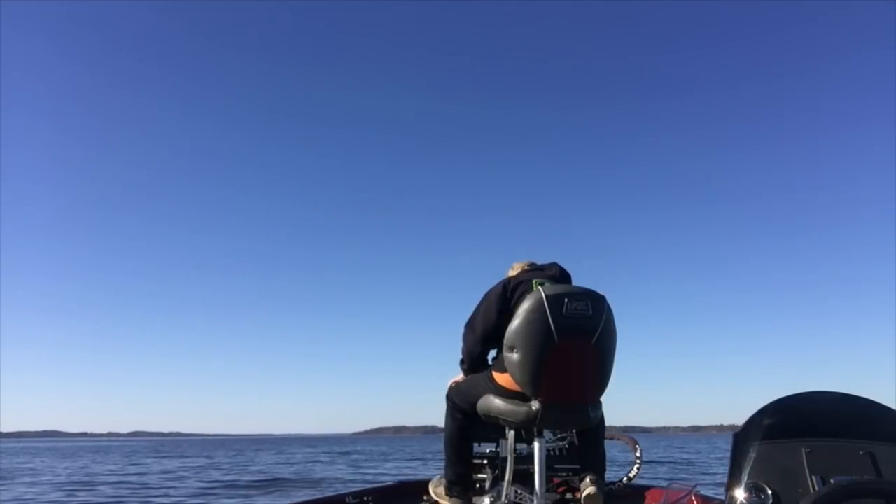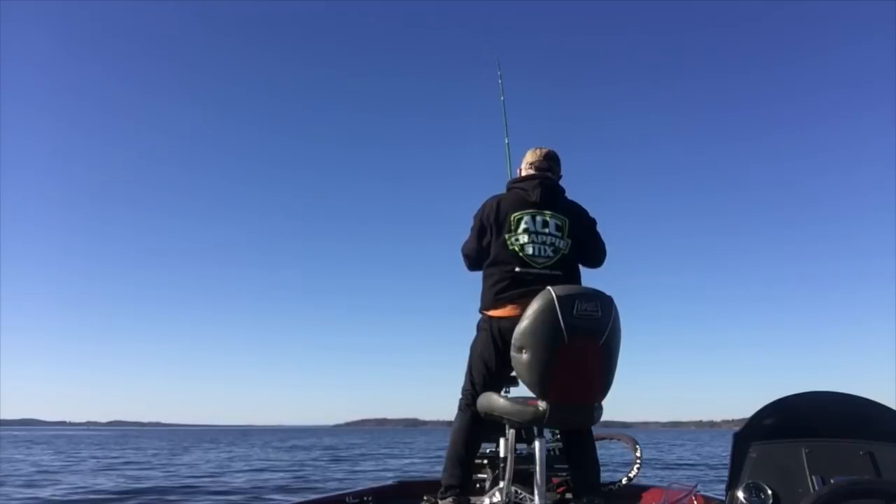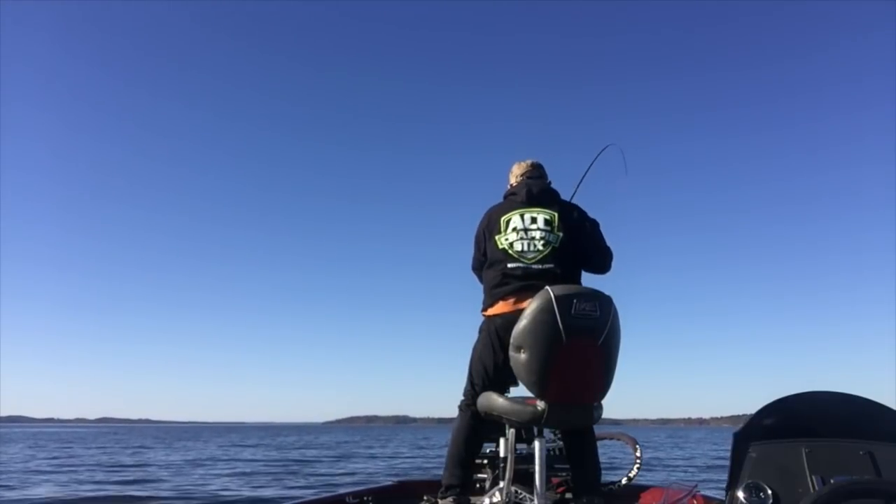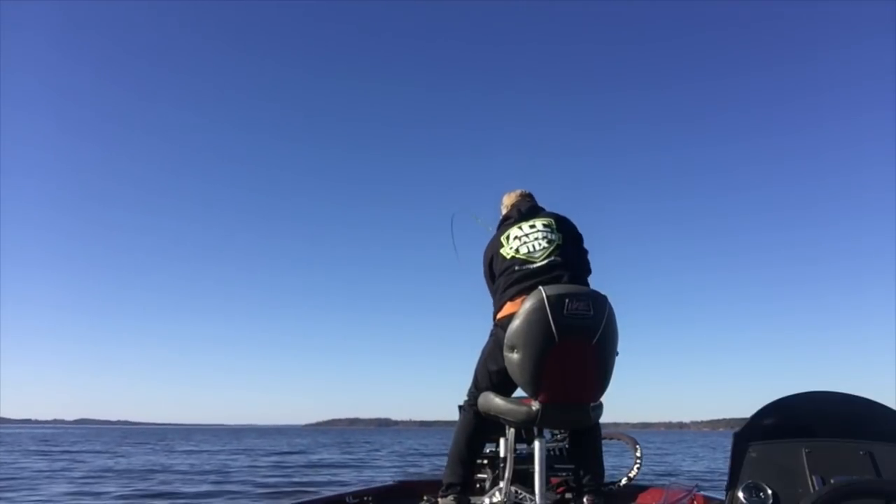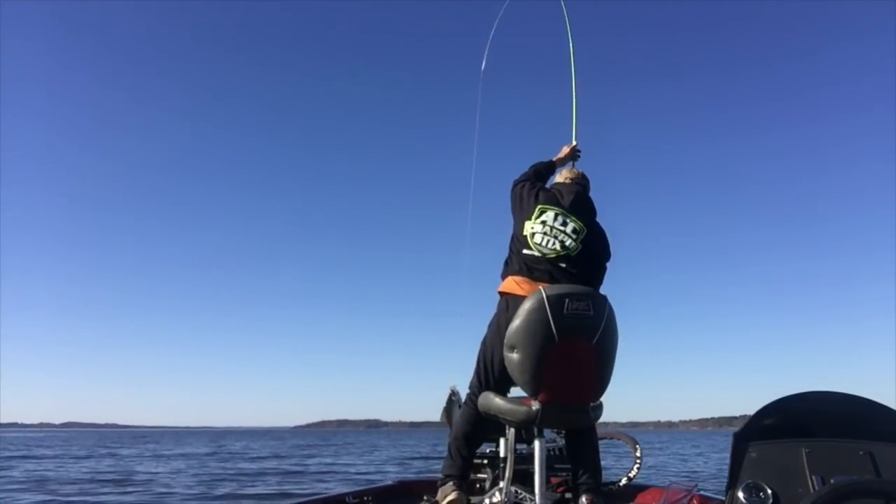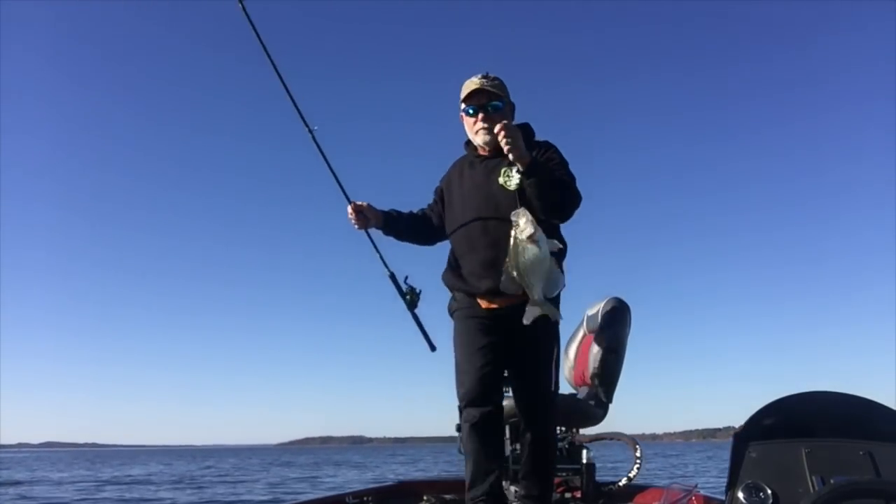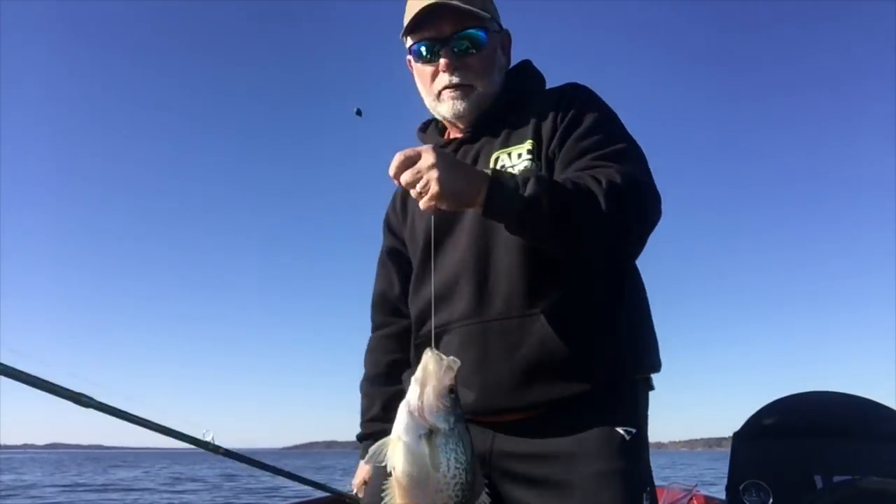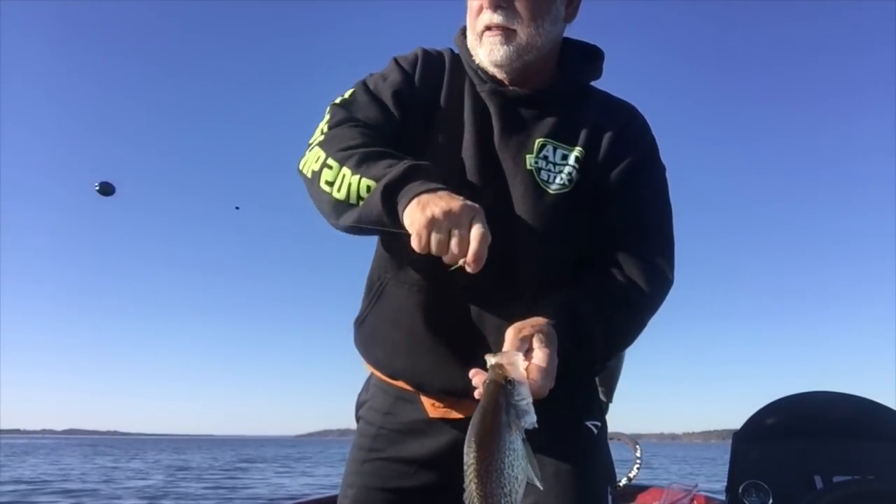Still come. Here he comes. Got him. How about that? That's crazy. This is a big one too. Oh, big black. Golly, I bet he's 2 pounds. That is a big old black.